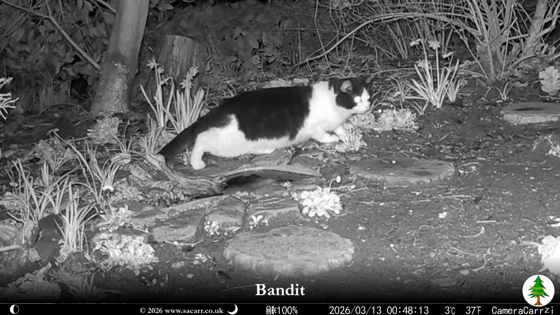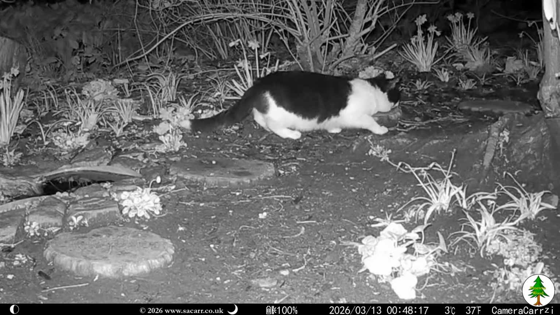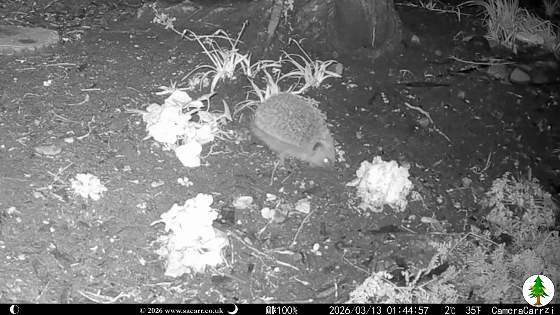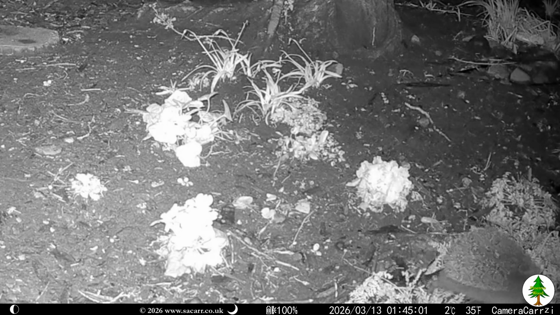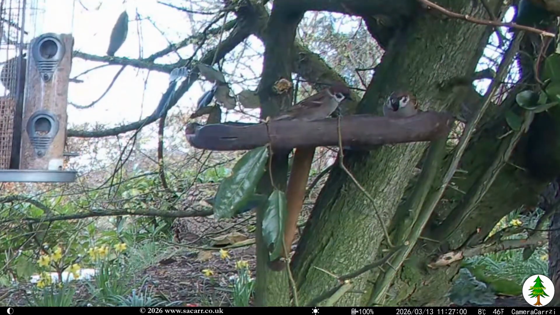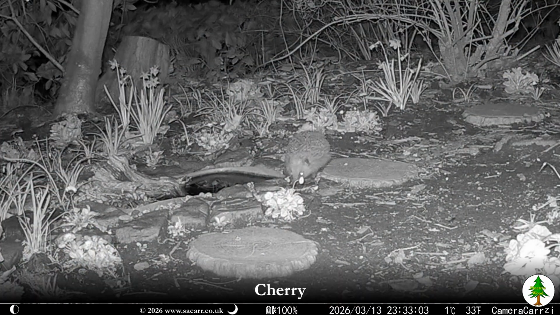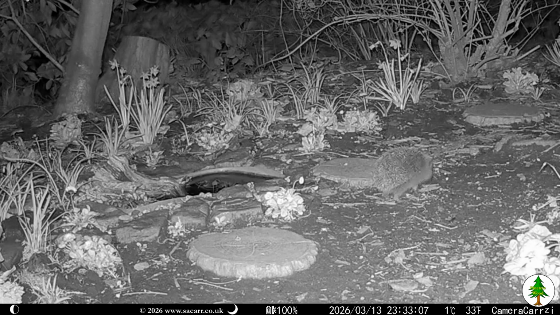Bandit was hunting again on the 13th, but I've never seen him catch anything. Tree sparrows and other small birds often come to the bird table, but it was often emptied by pigeons and magpies. The hogs have been visiting the wood almost every night across March.